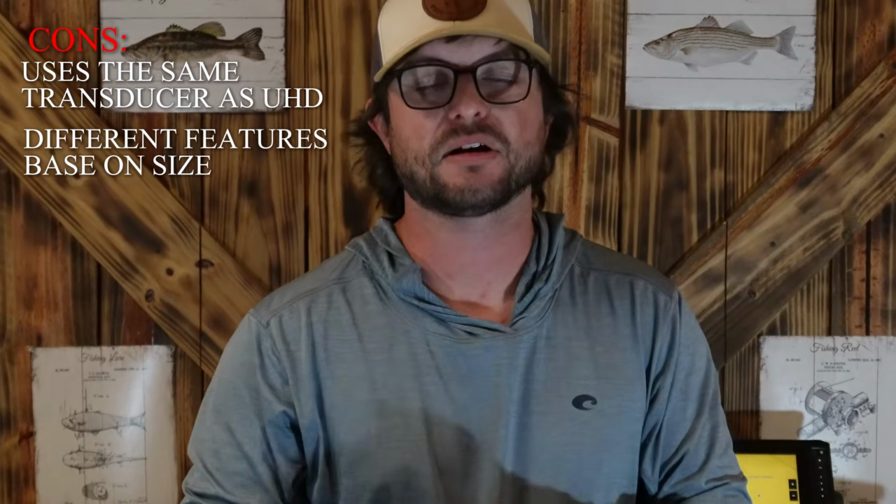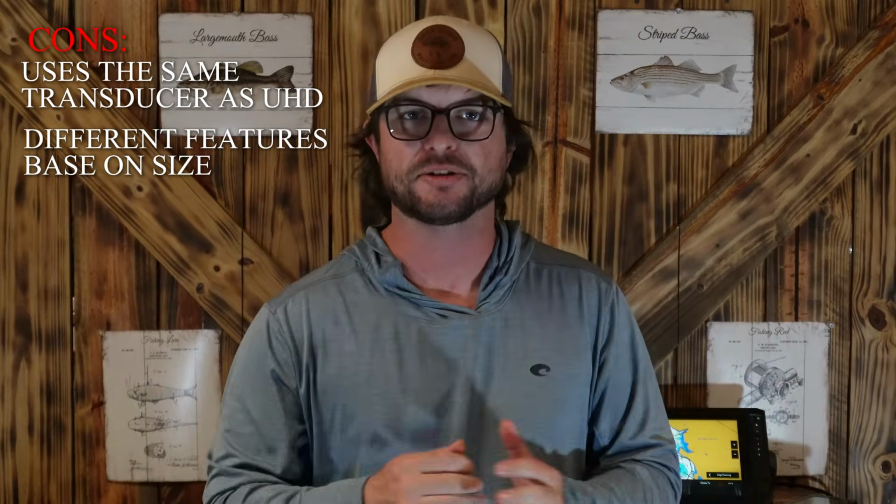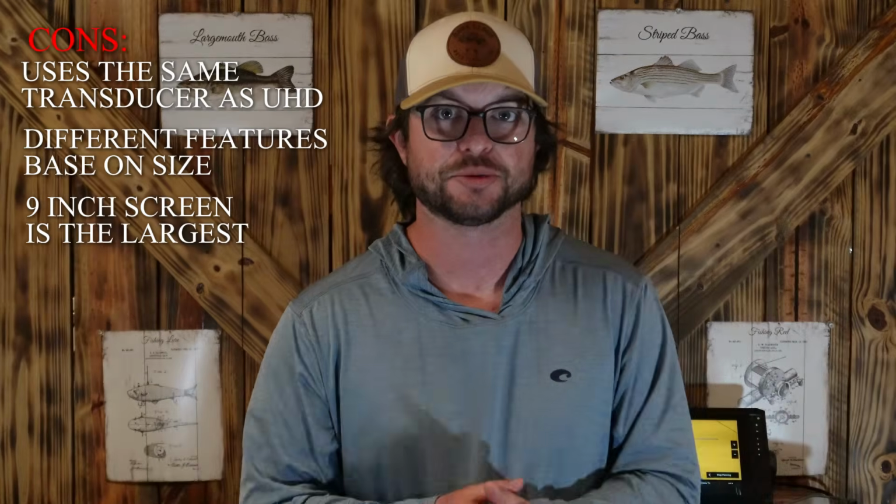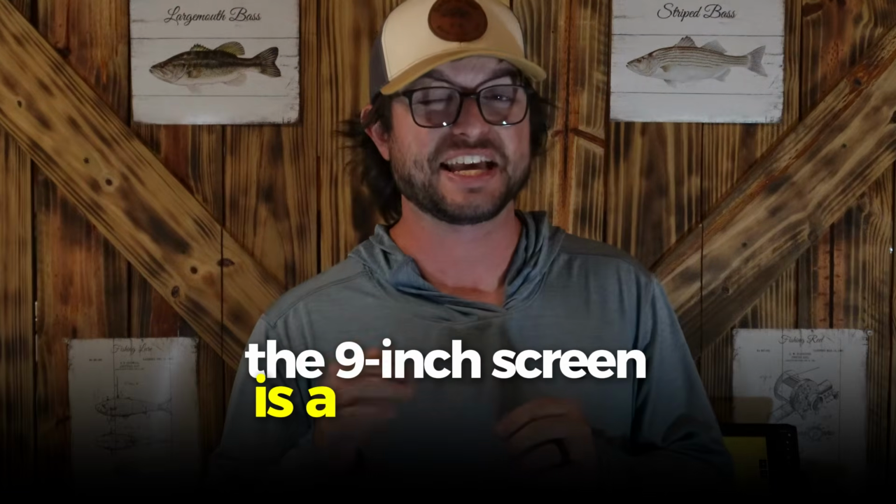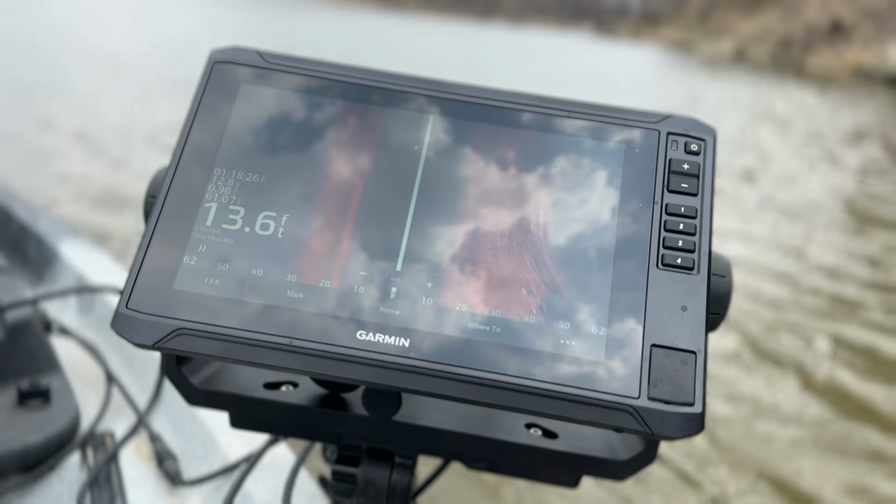I think the biggest con for boat anglers and really serious boat tournament anglers is that the 9-inch screen is the largest of the EchoMap UHD 2. You'll have to step up to a whole other level if you want a bigger screen. But for kayak anglers like me, the 9-inch screen is a perfect size. I was able to see it whether sitting down or standing up very easily, but again, I'm right there on it, versus in a boat where I'd be standing up, I'd probably have a little bit harder time seeing it thanks to needing glasses and all.